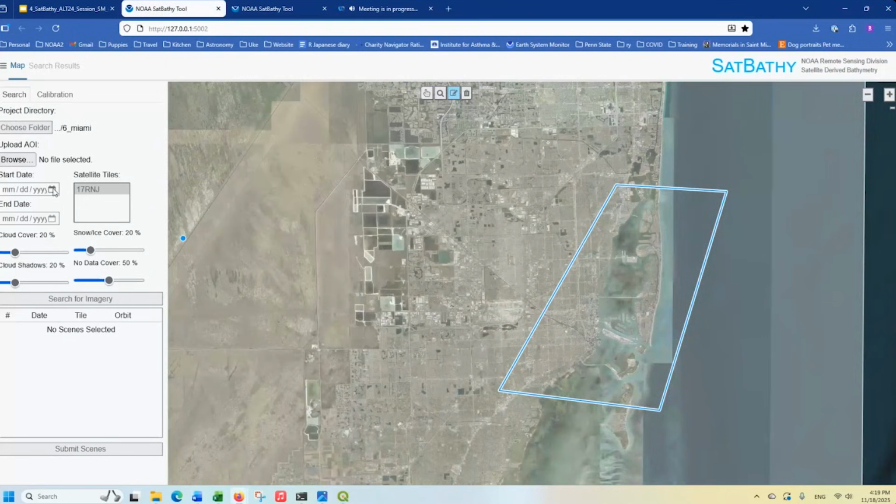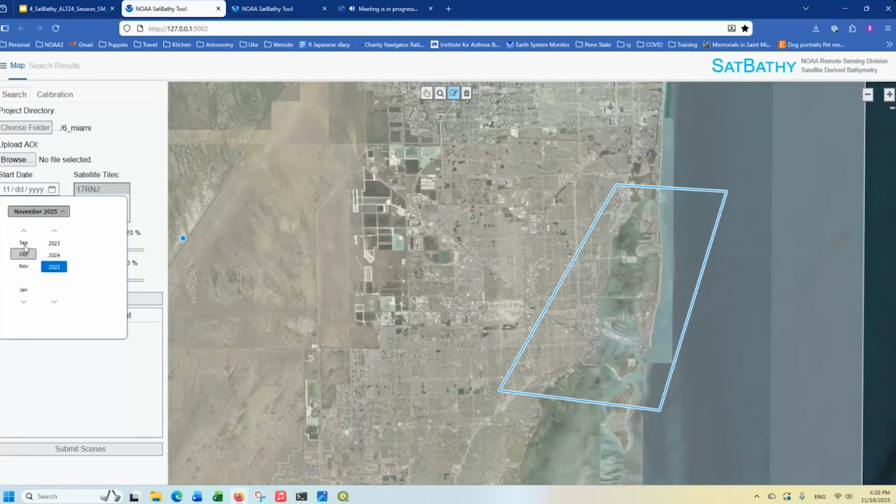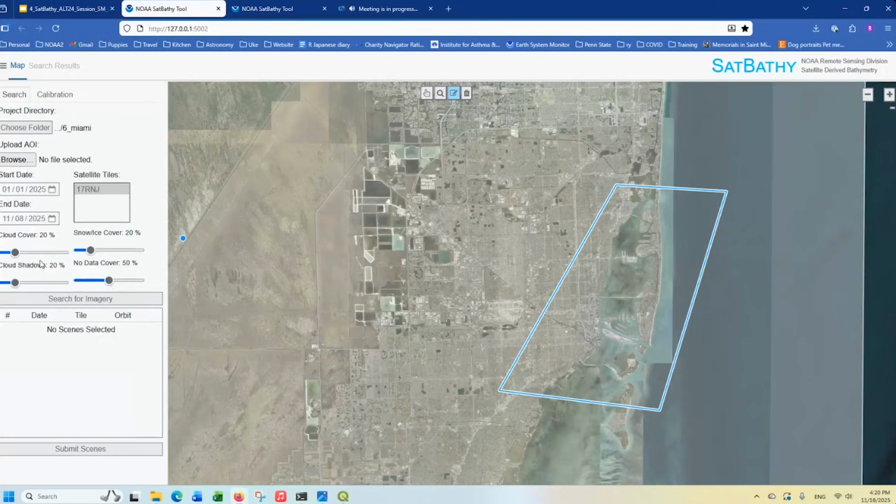Next, we're going to figure out what start date we want. For the Miami area, it's relatively clear in Florida most of the year, except when there are hurricanes. We're going to go up to January. Do January 1st, and we'll do an end date a couple weeks earlier. For the cloud cover, we'll just leave it at the default of 20%. You can move it to 10% or less. Cloud shadows, we'll talk a little bit about as we're processing some of the data. Snow and ice, you don't have to worry about, and I'll show an example of the no data cover, what I mean by that. So now we're set.